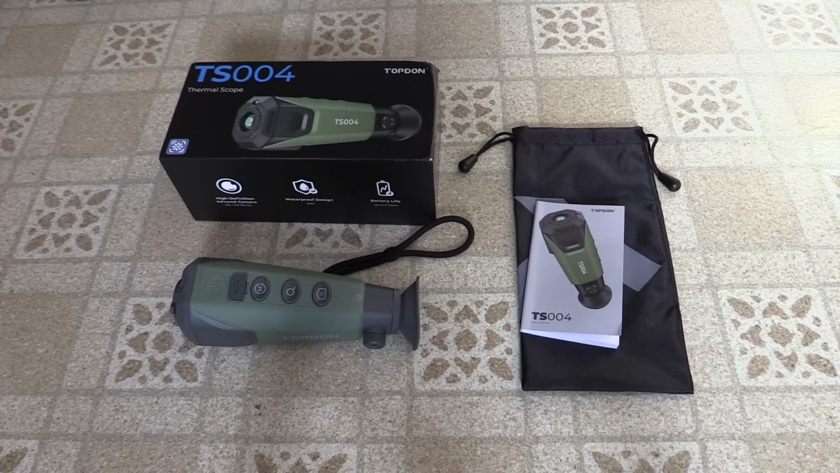So this thing would work pretty well on a boat, and it'd be a great way to spot people in the water in a rescue situation. So I'm actually thinking of keeping this on my boat and using it when I'm out boating around on the Mississippi River, or even if I do a bigger boat trip like somewhere up in Alaska. This would be a pretty cool tool to have handy.